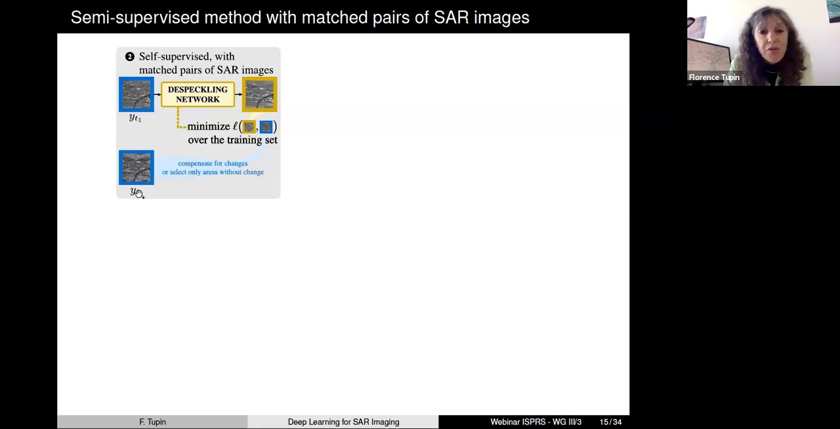But of course, you have to be careful, because you may have some changes between the two acquisitions. And if you have some changes, you have to find a way to correct these changes to be sure that you are having the same information that is encoded in the two images.